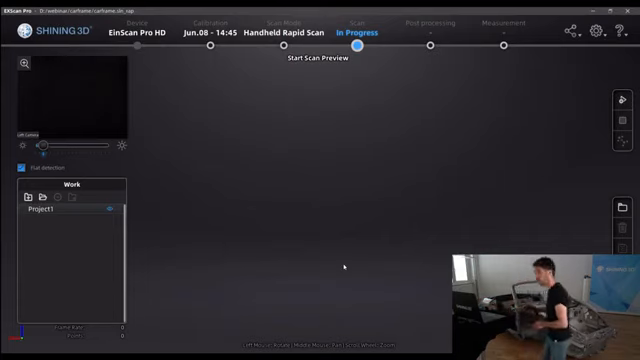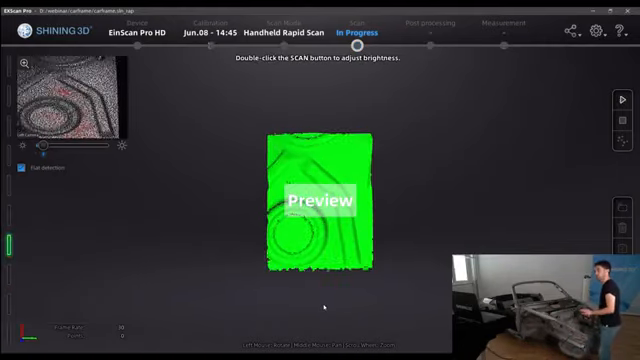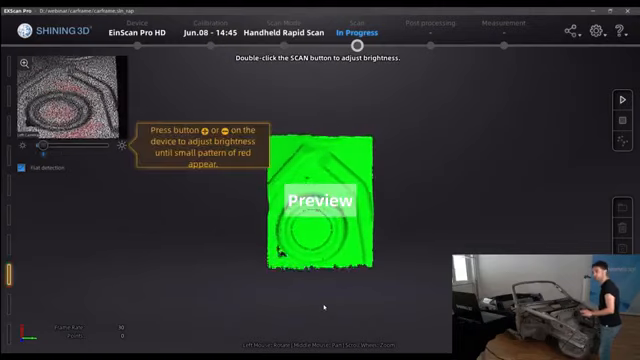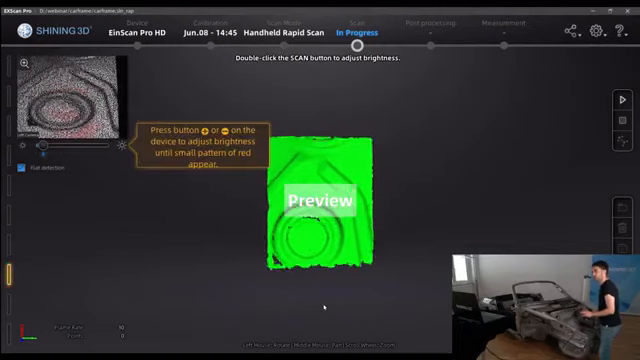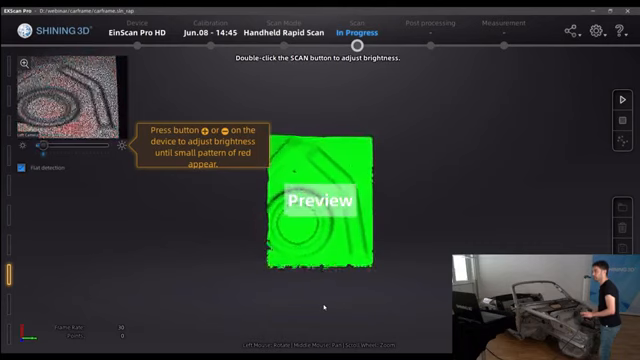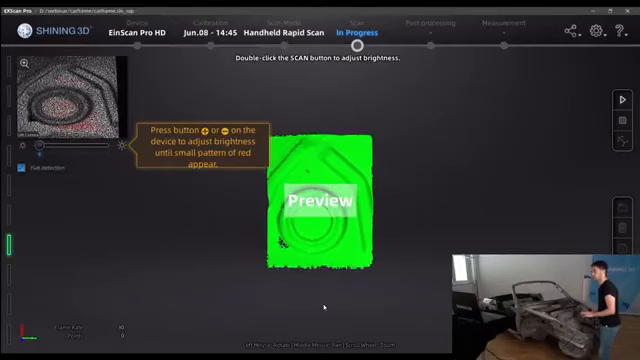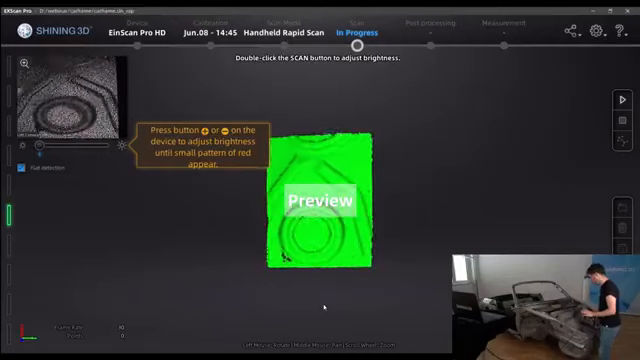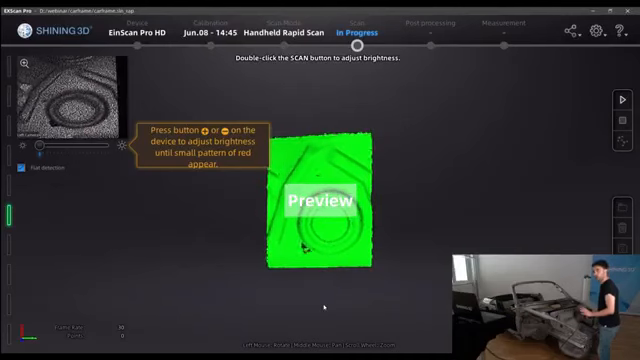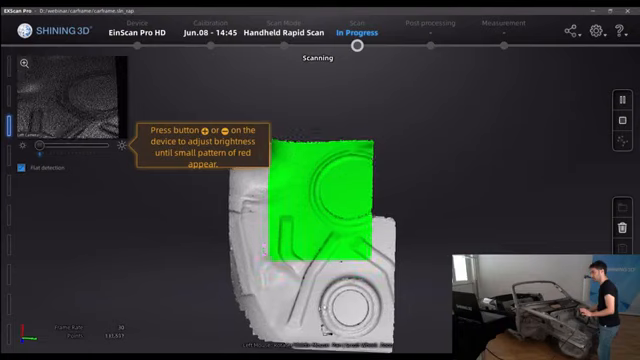Okay, we have the preview. With just one click on the play button, we have the preview. With two clicks, we can modify the brightness. As you can see, we have to look for a compromise with the brightness. So here is okay, and if I click play again, we start to scan.